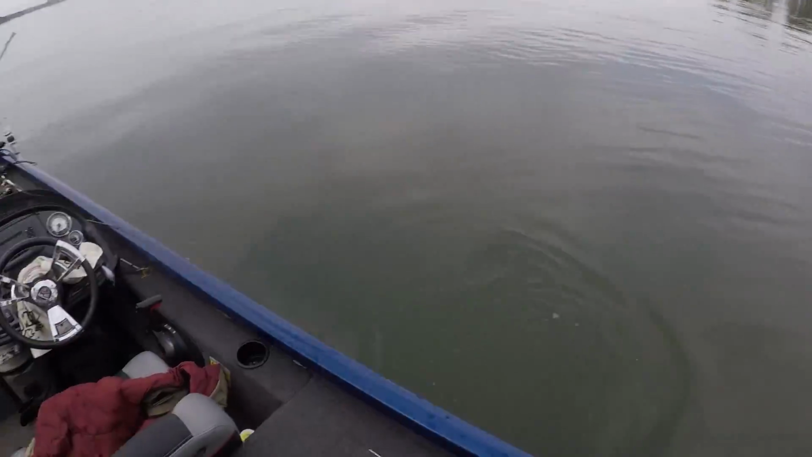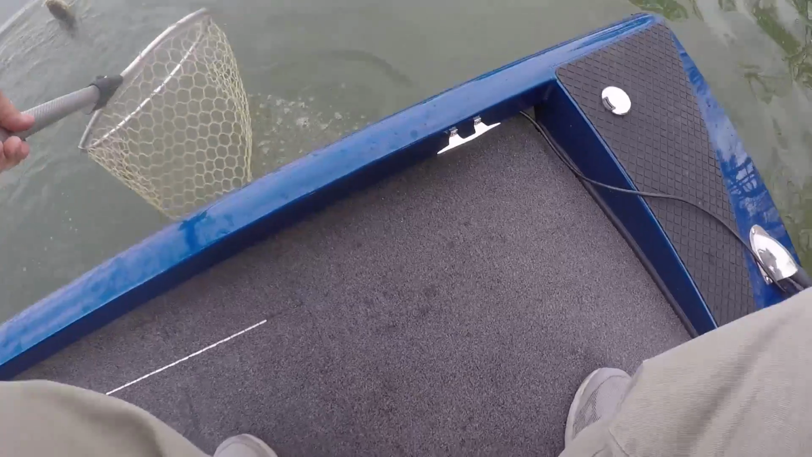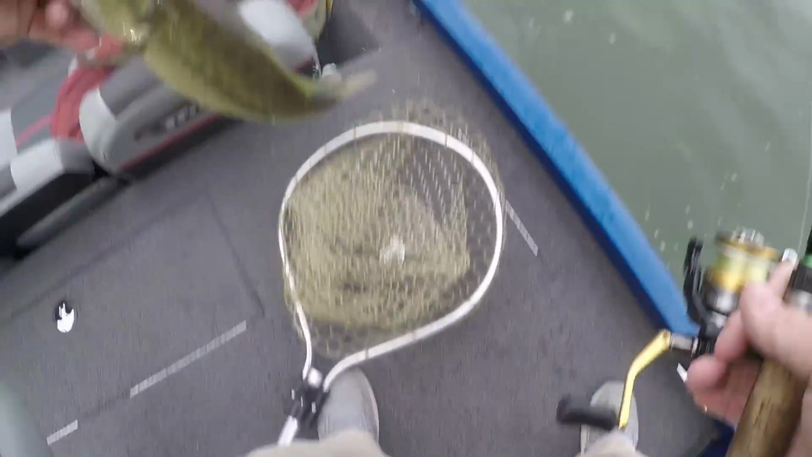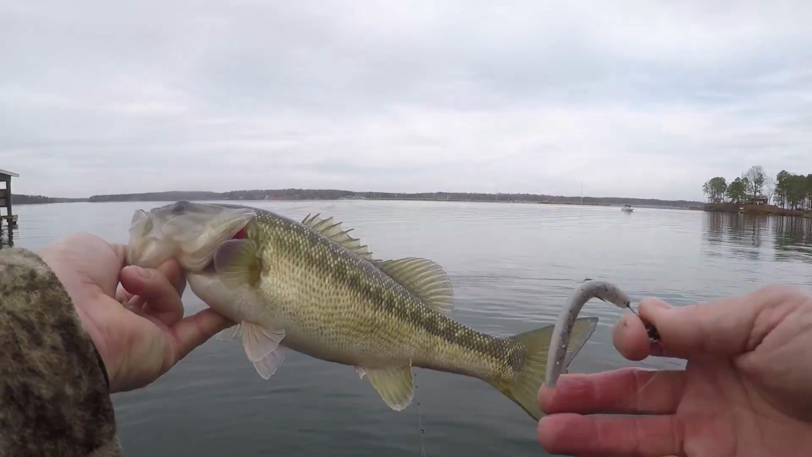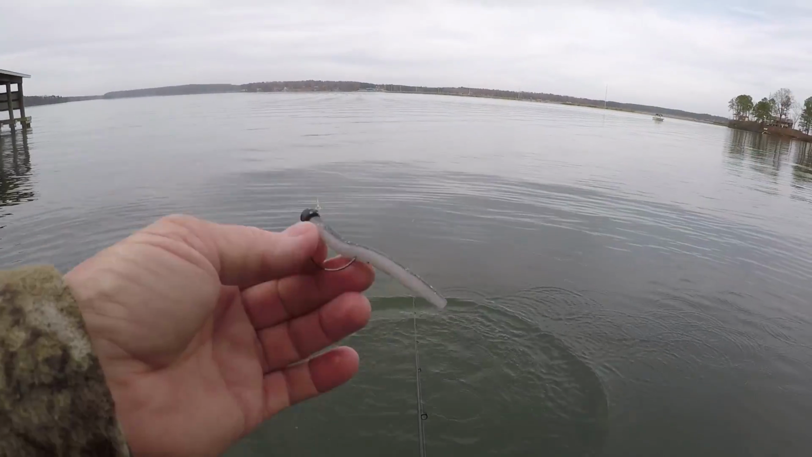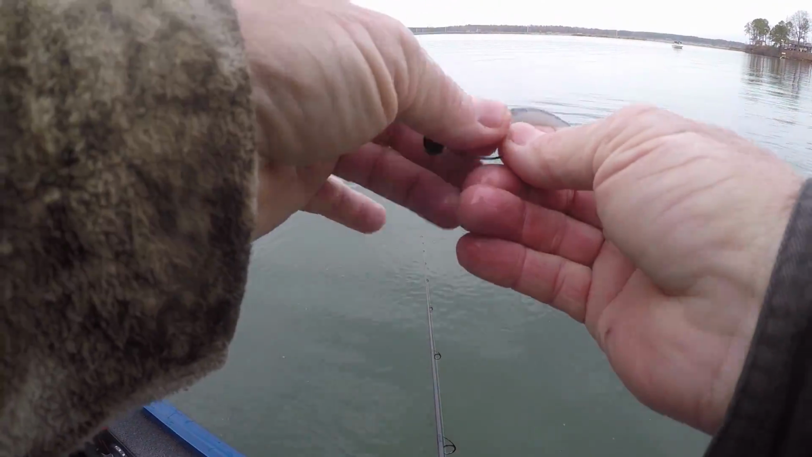I'm gonna tell you what, I love catching these spots. Some of them are not that big. They're just fun to catch because they fight so hard. You know, he's a decent one. He's a decent fish. He's 13 probably. All right. Let's see if we can find one more. Okay.